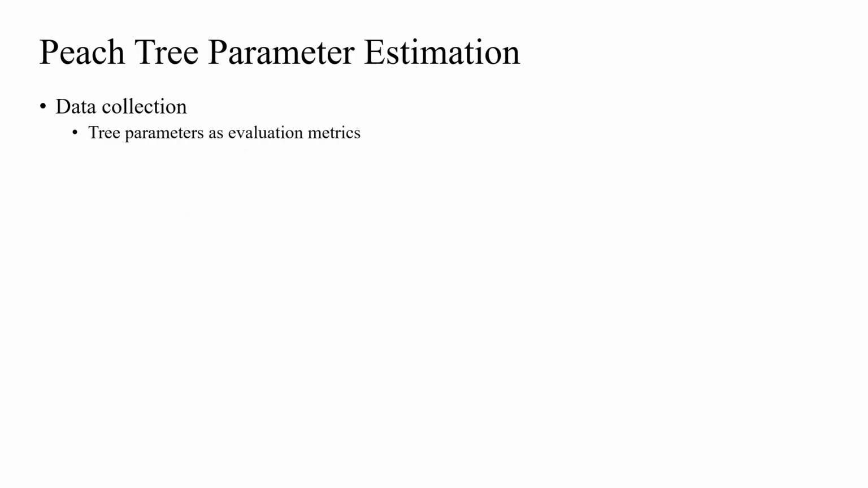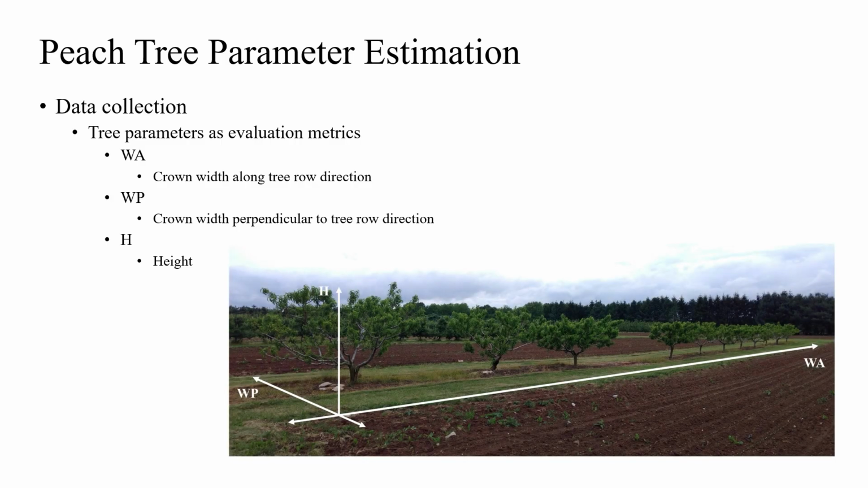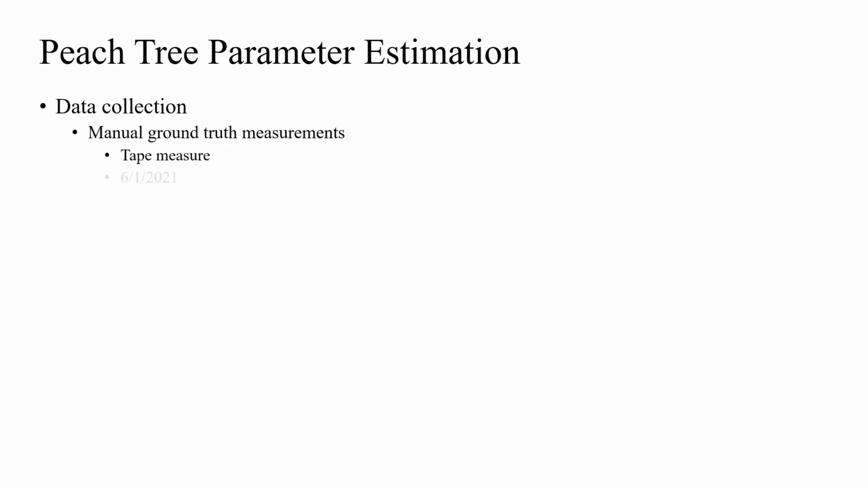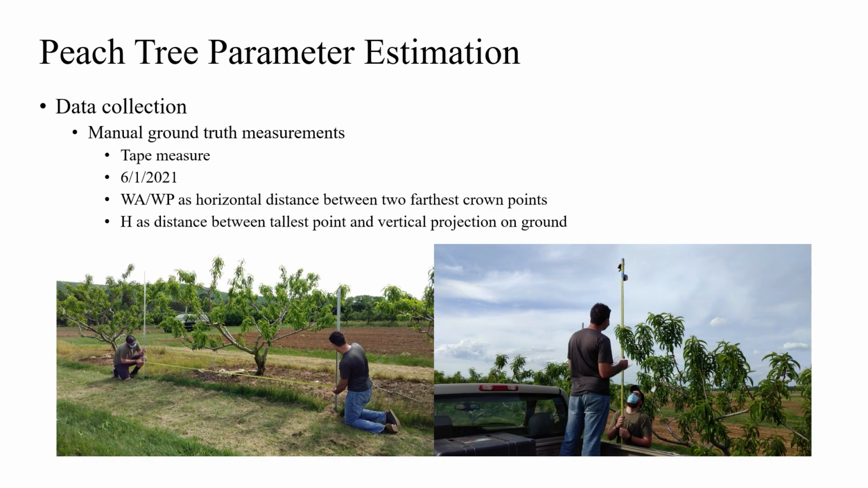3 tree parameters were selected as the metrics for evaluating our algorithm's performance, 1 for each orthogonal dimension: WA, or tree crown width along tree row direction, WP, or tree crown width perpendicular to tree row direction, and H, or tree height. This picture shows the 3 parameter dimensions relative to the peach tree row. Manual measurements were taken using a tape measure on June 1st of 2021 as ground truths. Crown widths were measured as the horizontal distance between the 2 farthest points of a crown, while tree heights were measured as the distance between the tallest point of a tree and its vertical projection on the